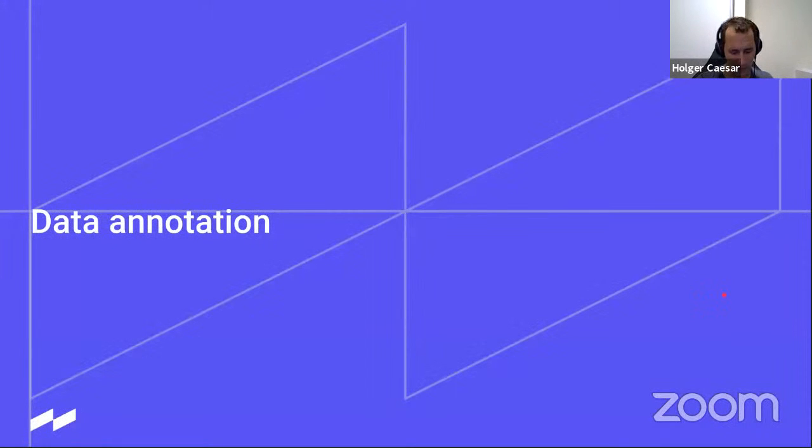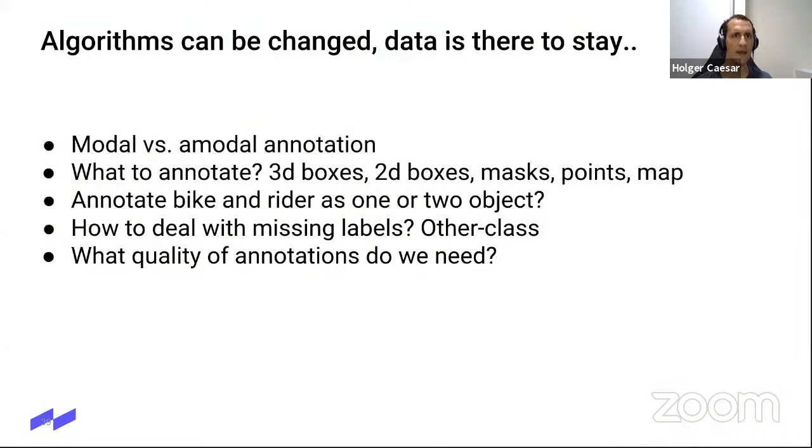Okay, and now I would like to talk a bit about data annotation. In general, I think a very important takeaway from this talk should be that algorithms can be changed. You can get another neural network to do object detection for you, but the data is there to stay.